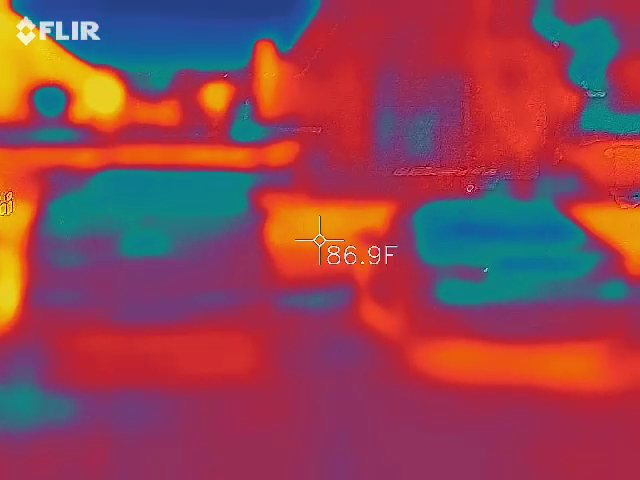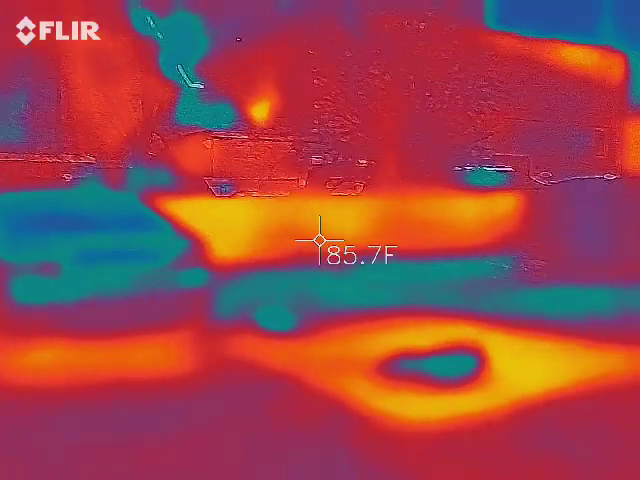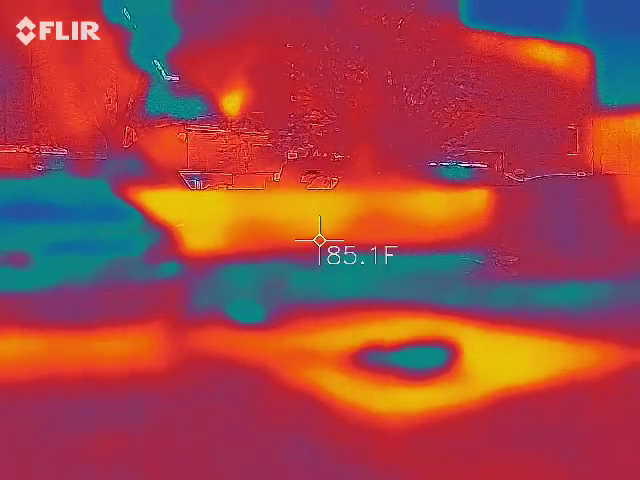A lot of times that's like you showing right up against that window. It kind of shows you that all the energy that's here is actually affecting that light.